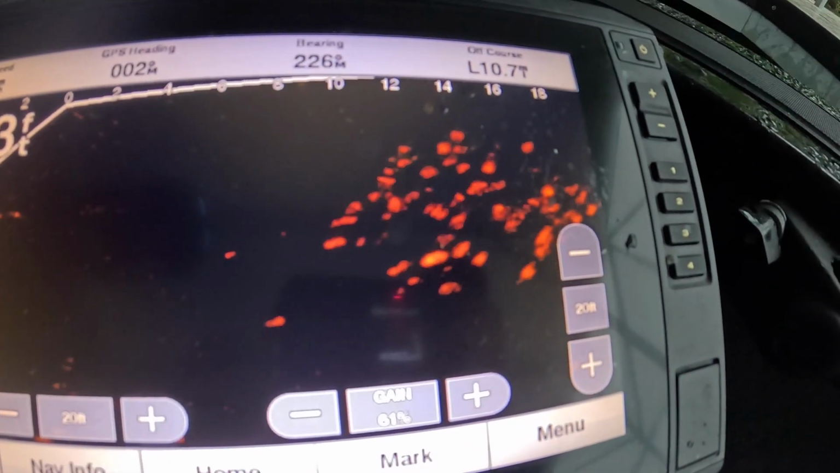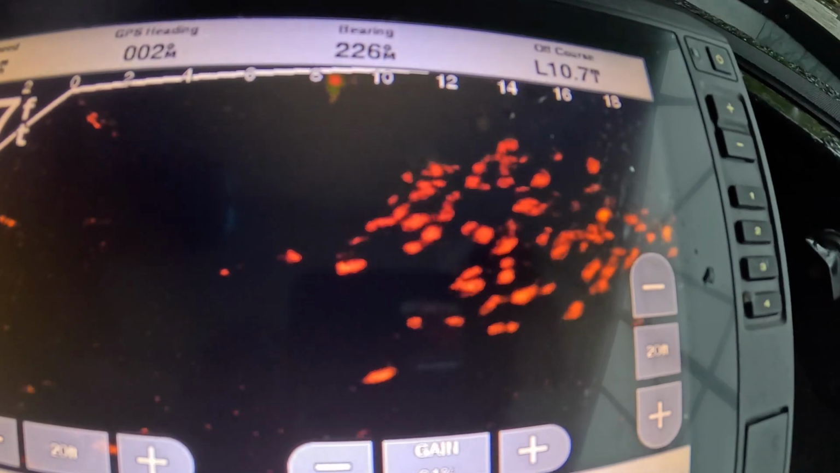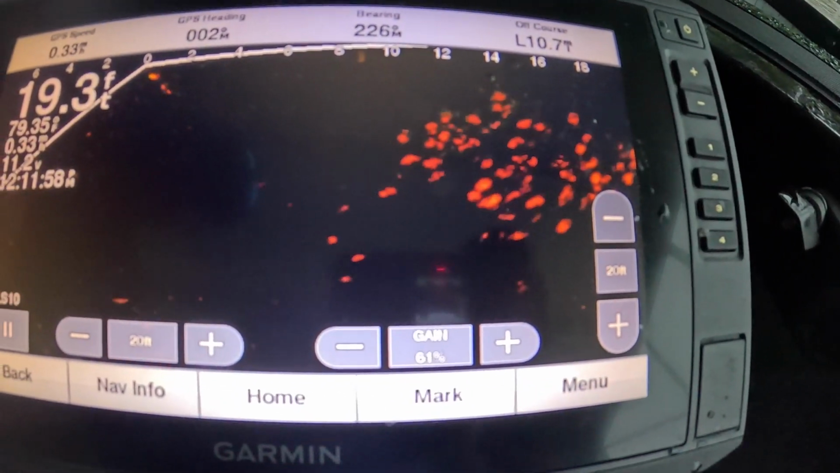Getting kind of rocked by some waves right now, so give me a second. Let's see what's going on. Okay, yeah, I see now. Right on the edge, had a little tick right there.